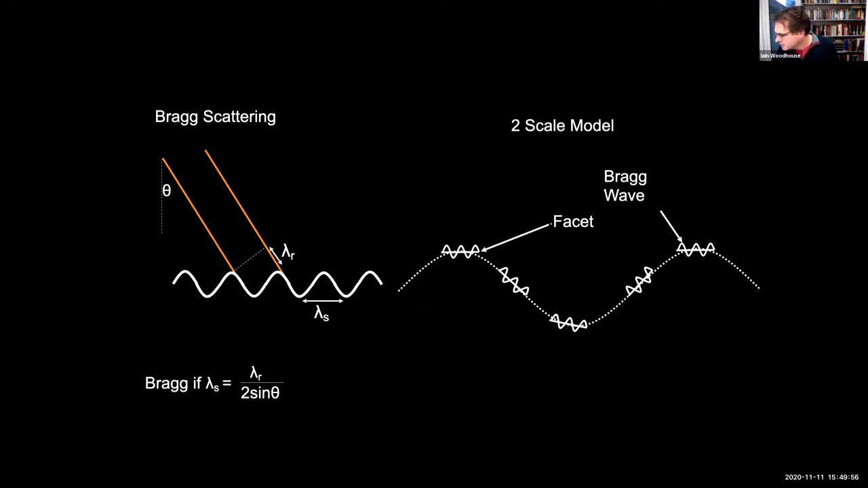Paul is just noting to me that there was a question about biomass. I'll come back to that in a second. I'll finish the Bragg scattering first.